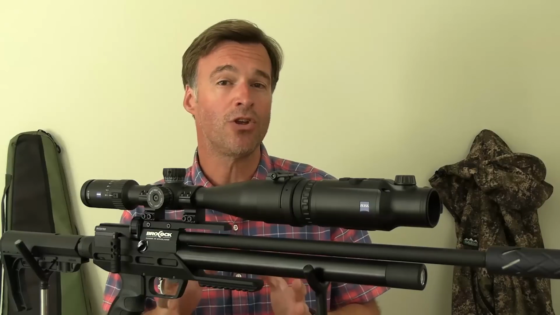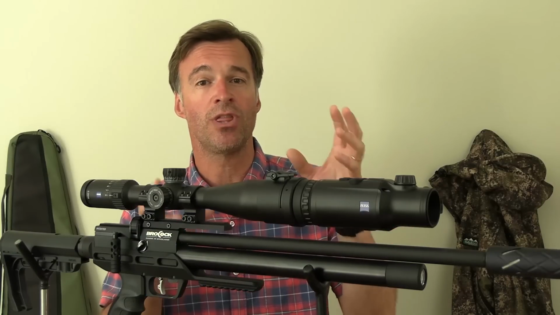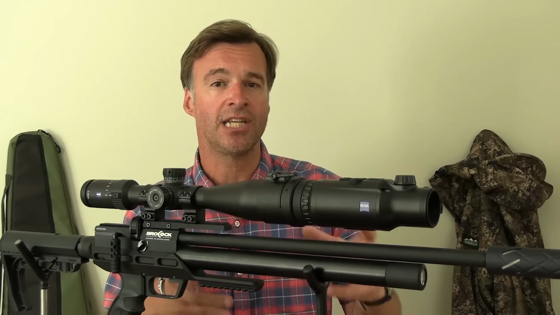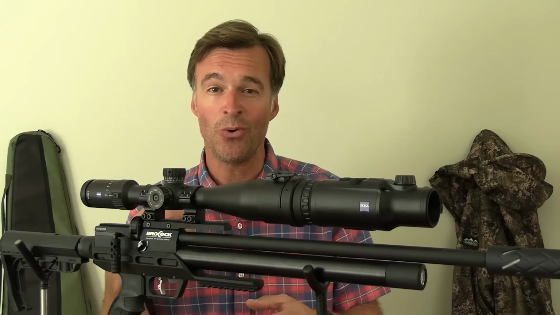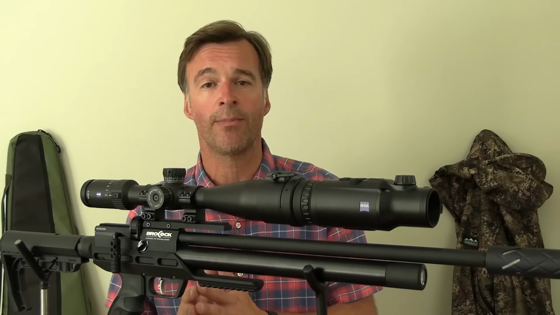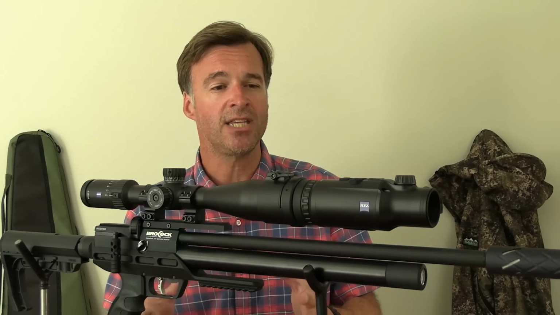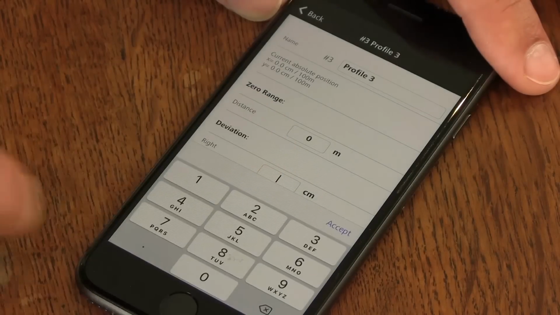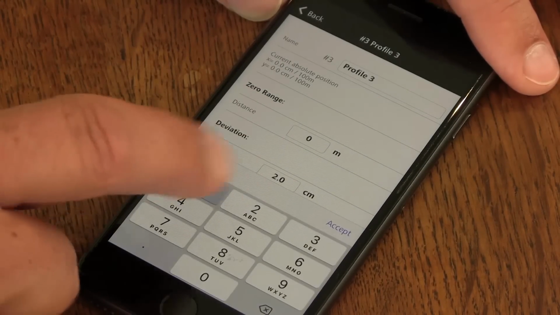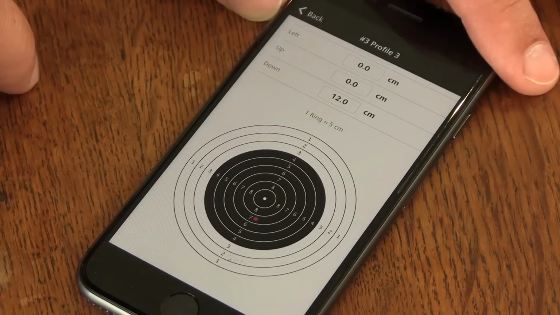I mentioned Bluetooth connectivity, and you can use that to connect the unit to the Zeiss hunting app. That makes it even easier to navigate the menus, and you can also use it for adjusting and saving those all-important zeroing profiles. You can actually save as many as 4 different profiles, which means you could have different profiles saved for different guns, or you could set them at different ranges or for different ammo with the same gun.